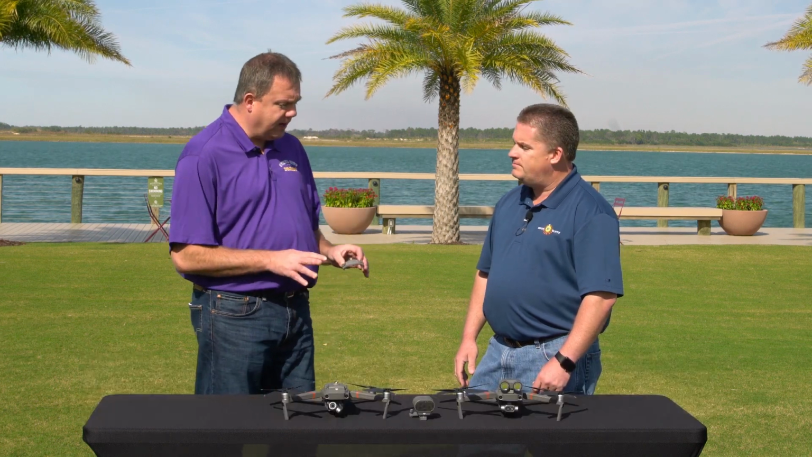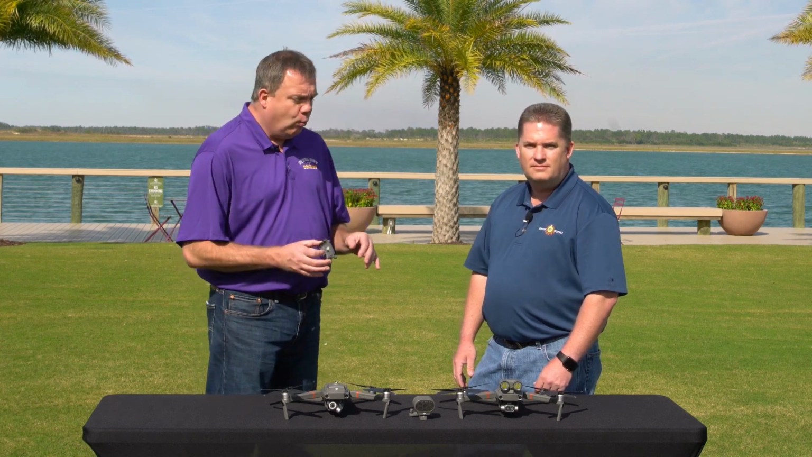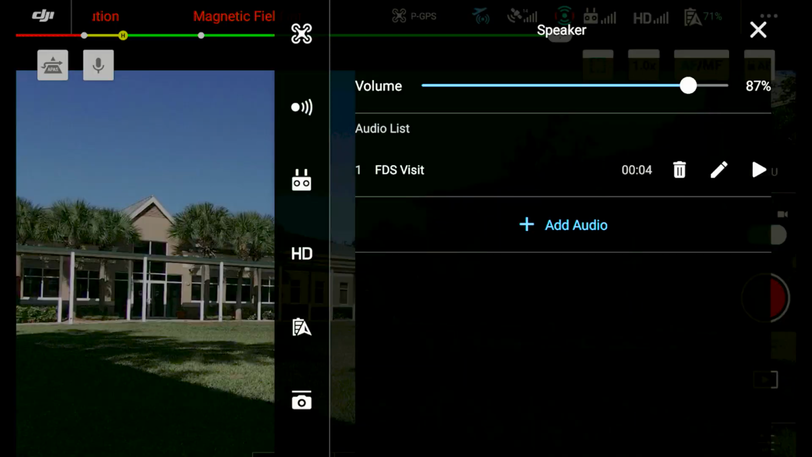Now, on the subject of the attachable units, you'll see that in the menu setting, when you're using the loudspeaker and you're using the spotlight, there's a little separate tab under the menu settings that you can go in there, and then you can change the intensity. Yep. And you can make it brighter or lesser if you want to. And it's the same thing with how loud you want the voice to be, the gain for it.